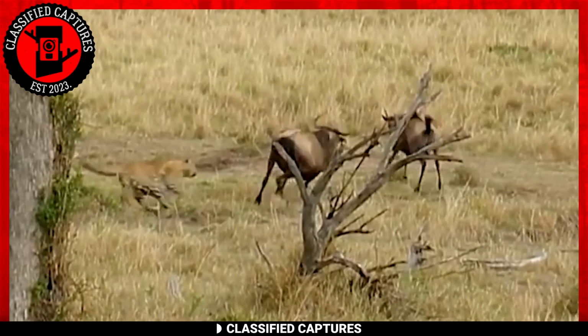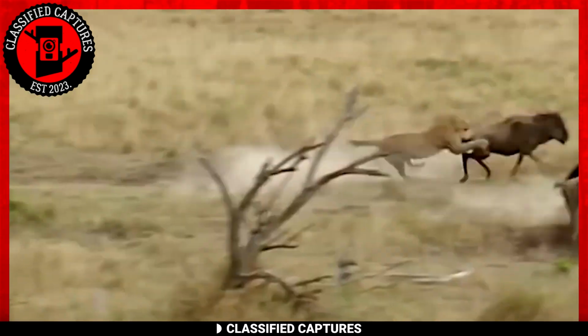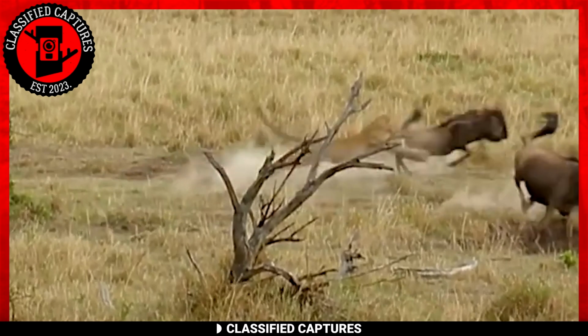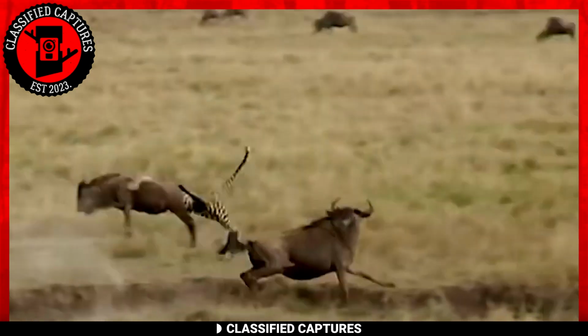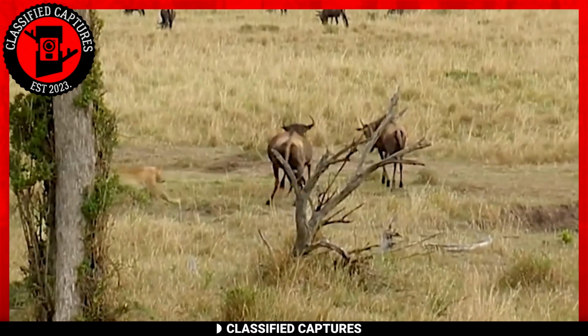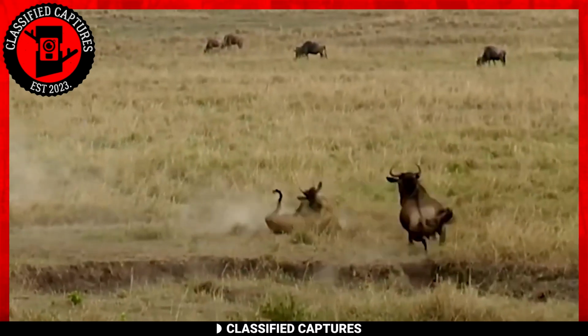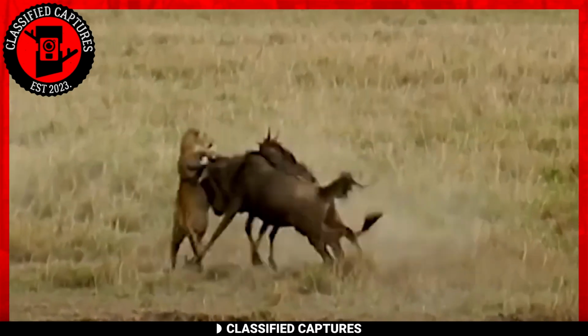This leopard had been targeting a young wild beast among a herd, thinking it was easy prey. Leopards are quite powerful, but they're tactical too. Better to have a smaller meal with no injuries than go after the larger one with potential injuries. It had targeted the young one, but fortunately for it, Mama was close by.